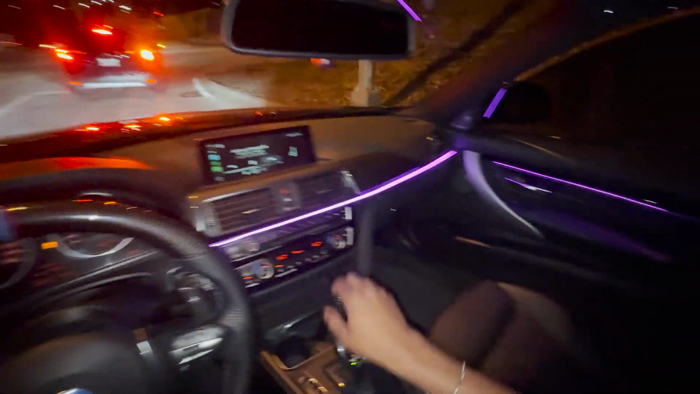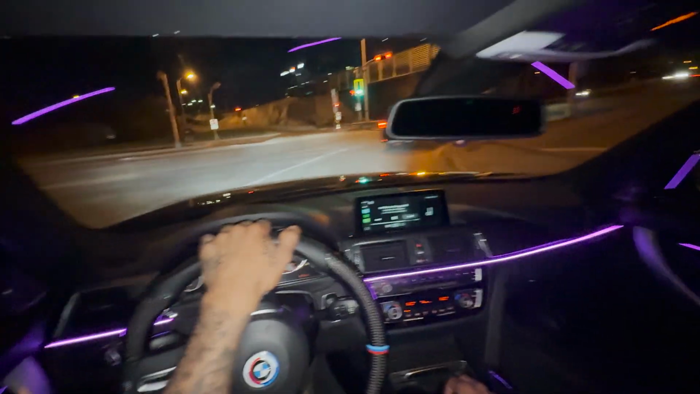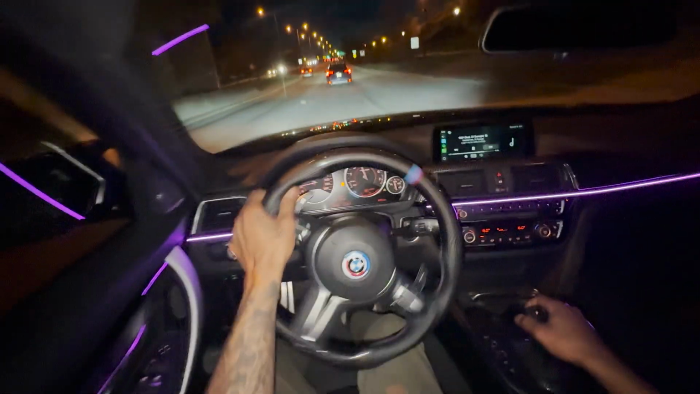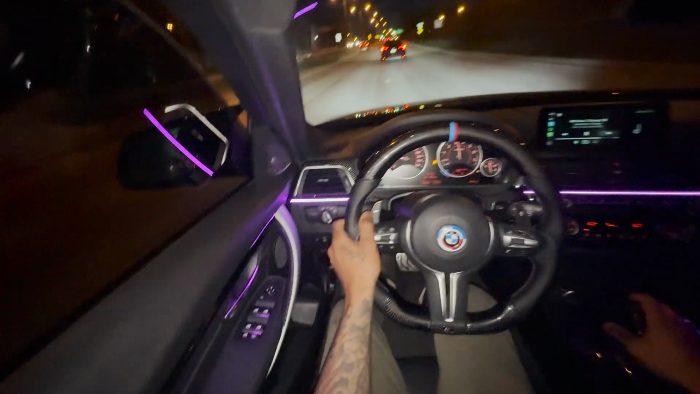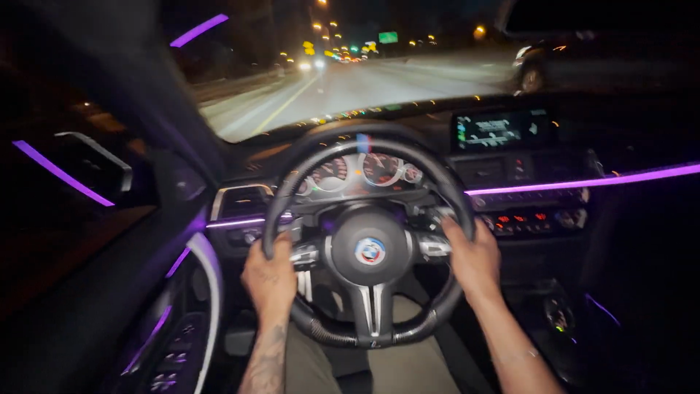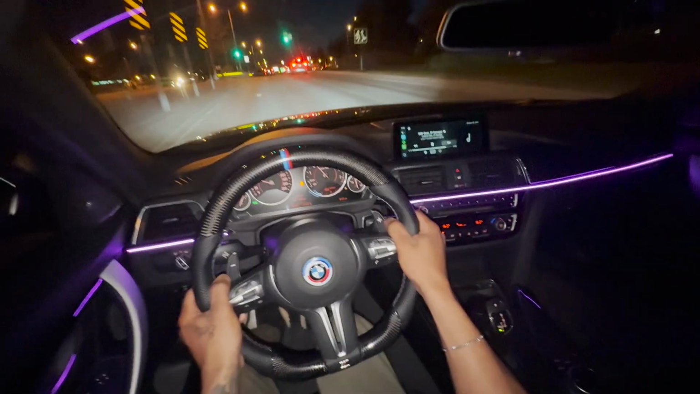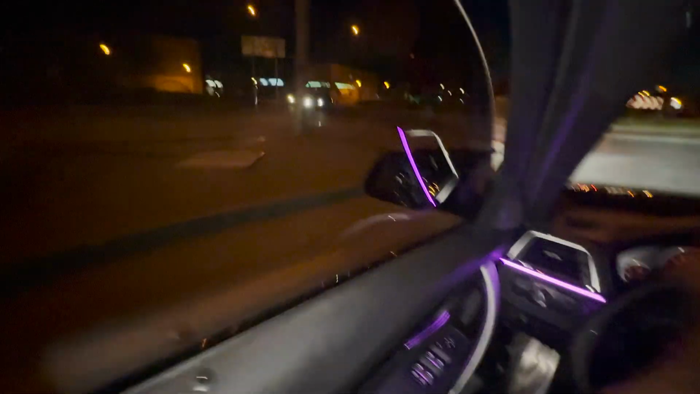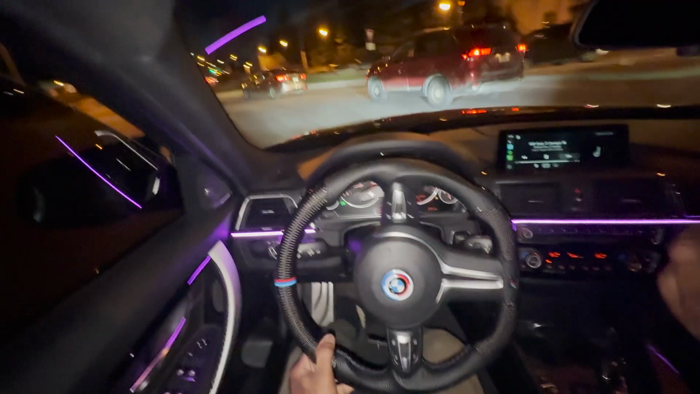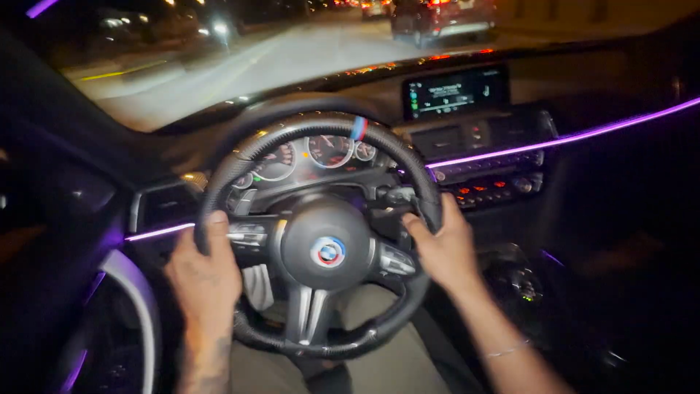Yeah, there's that little tunnel right there. Hey, this is one thing I don't like about roundabouts. When these people are in that lane, by right they shouldn't go all the way around, but some people do, and they will hit you, because it almost happened to me once.